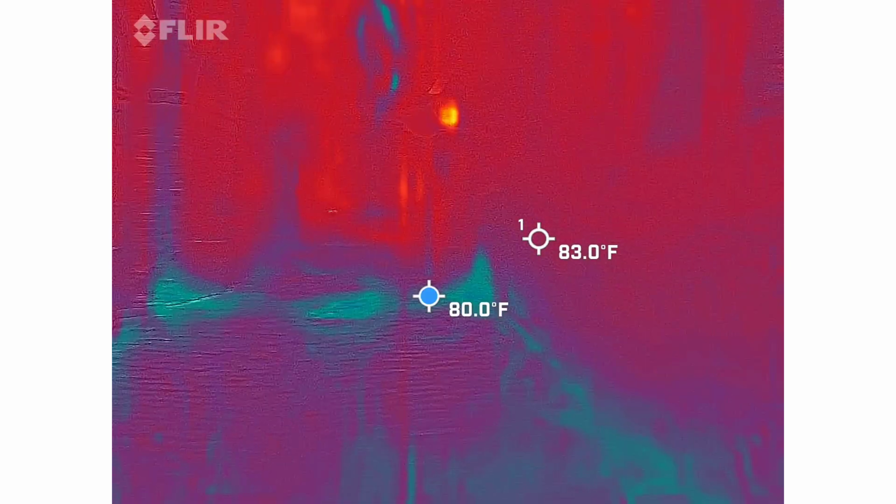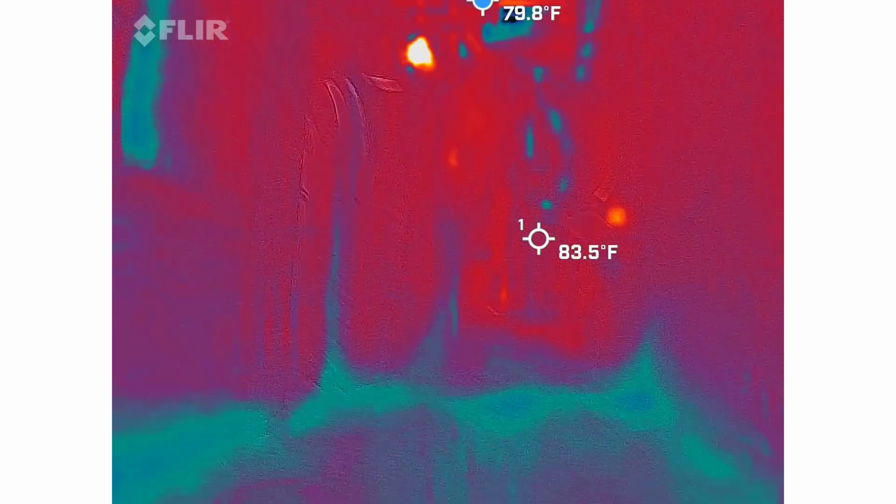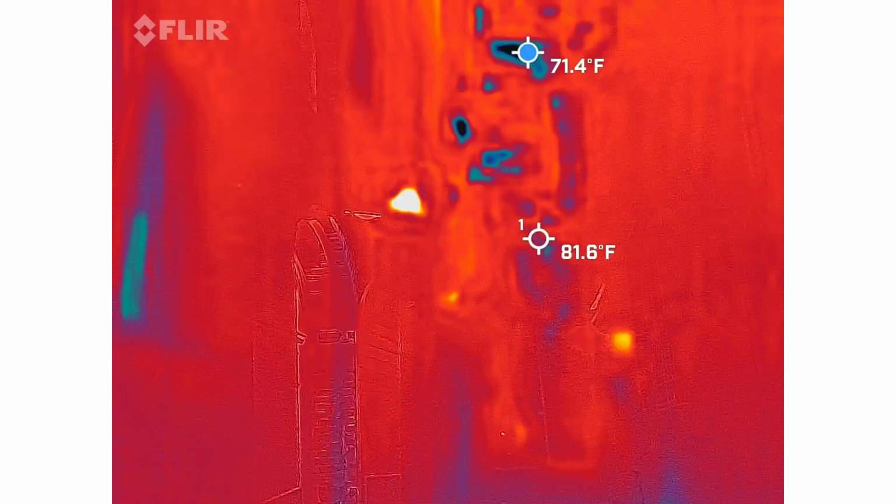So again, with all that blue stuff that I see on you, that's probably from the water that's on the ground. Yep. Yeah, but what's that stuff up there? Just through the trees, I guess.